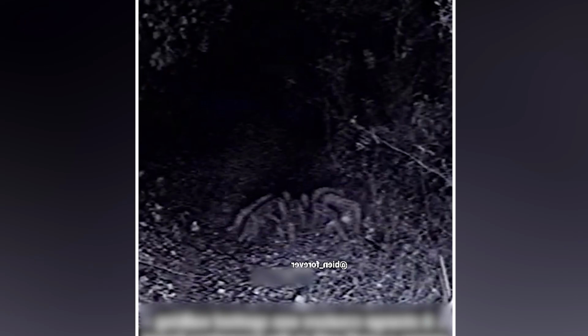Could this be the legendary Jubba Fofi, a colossal cryptid whispered about in local lore, or just a normal giant spider walking in the woods? What do you guys think?